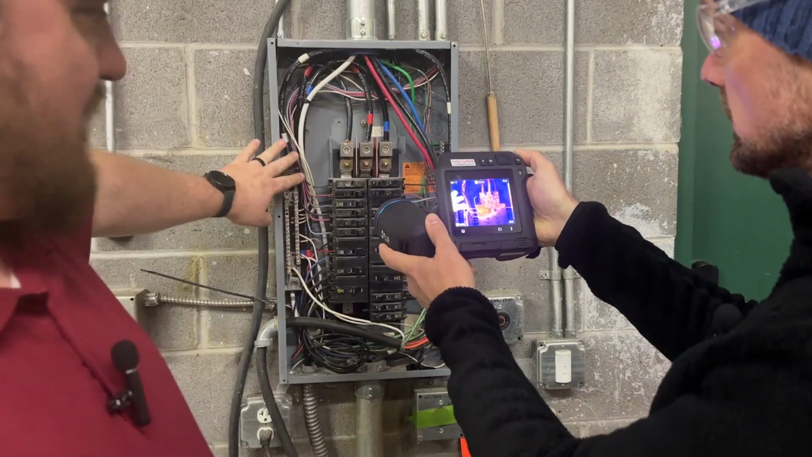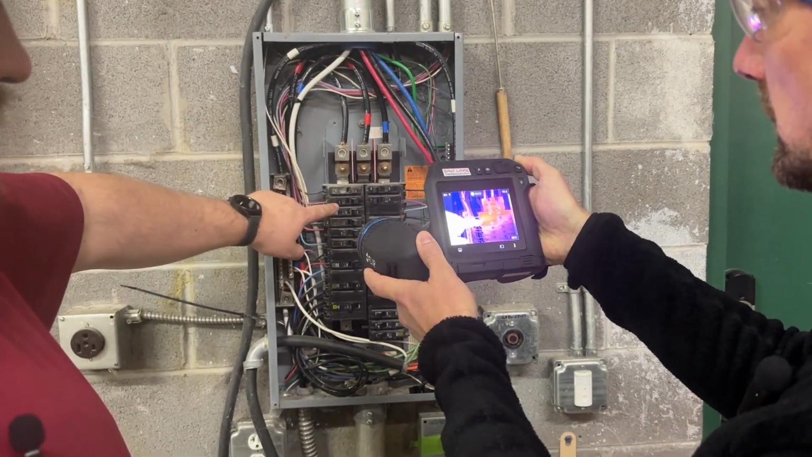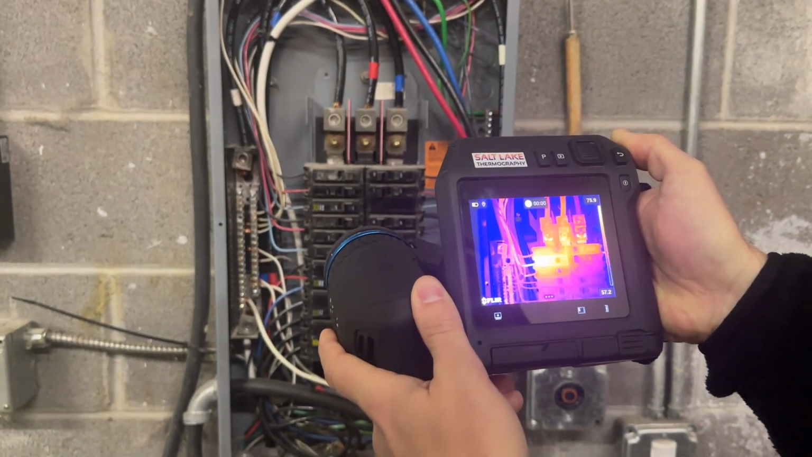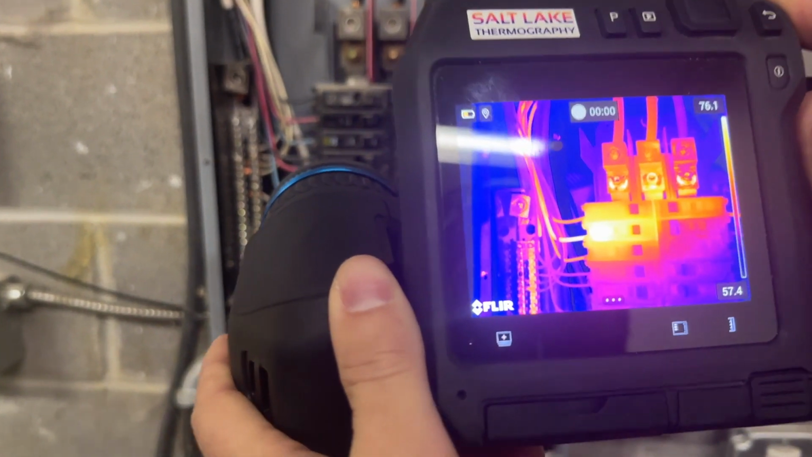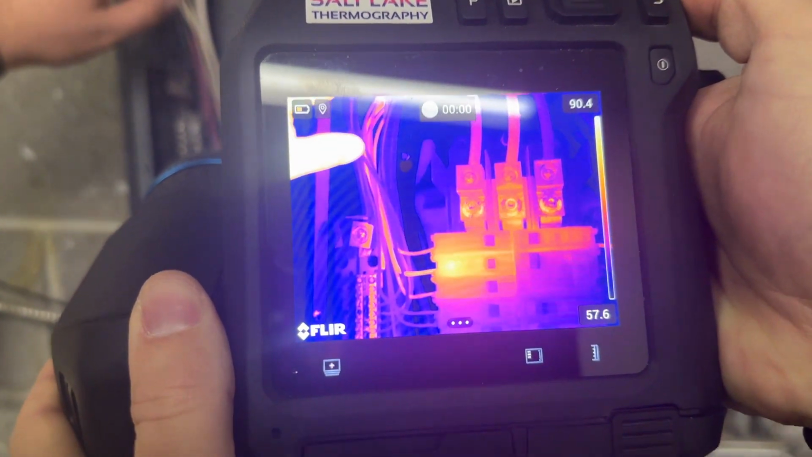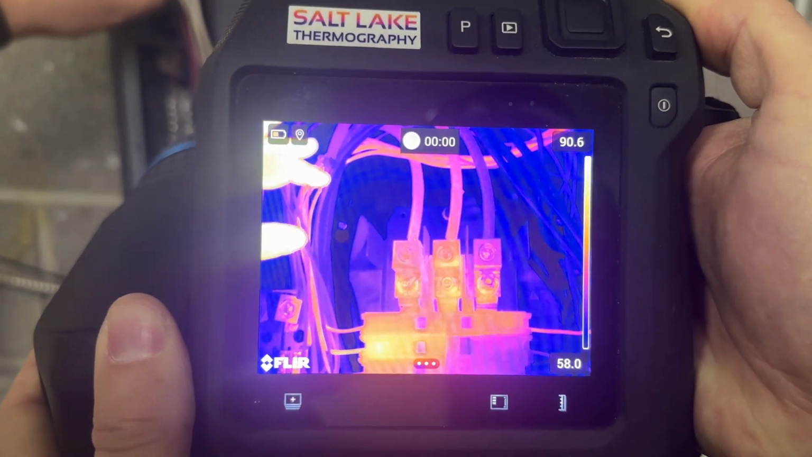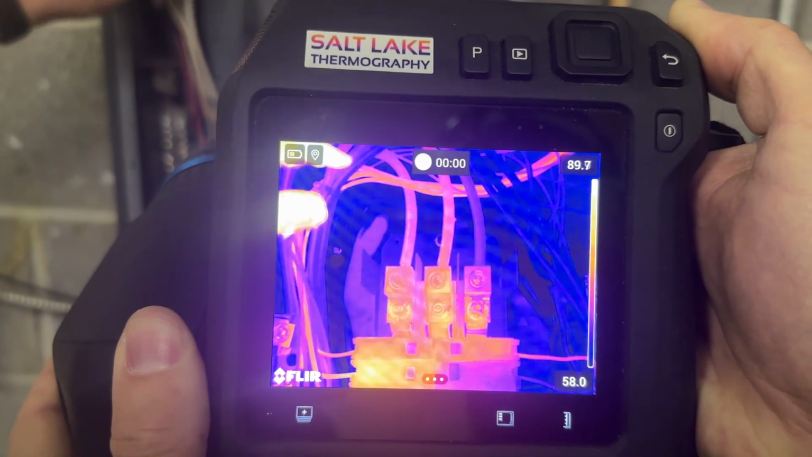Sure. So we'll be working in a team of two to check all of the electrical assets in the building. So everything from switchgear, main disconnects, all the panels in the building, and that way we'll be able to do a visual inspection as well as the fancy thermal imaging inspection, and then get a written report that you're then able to share with your electrical contractor, with your insurance company, or whoever else wants to take a look at that.